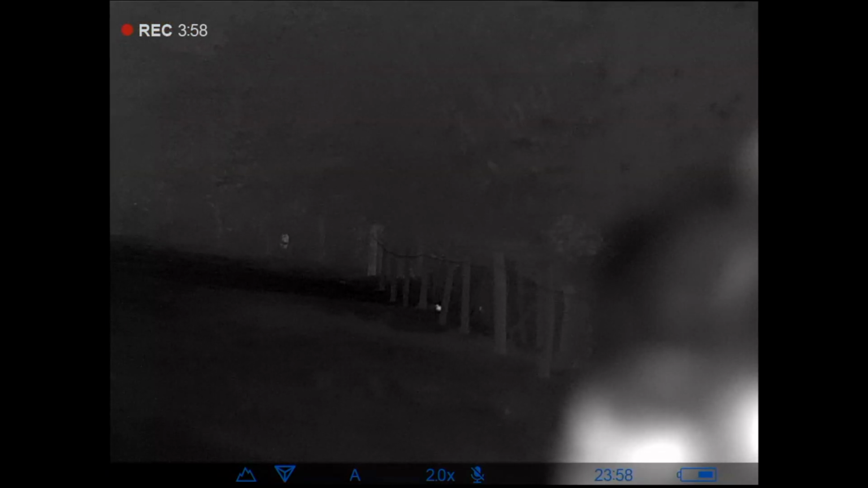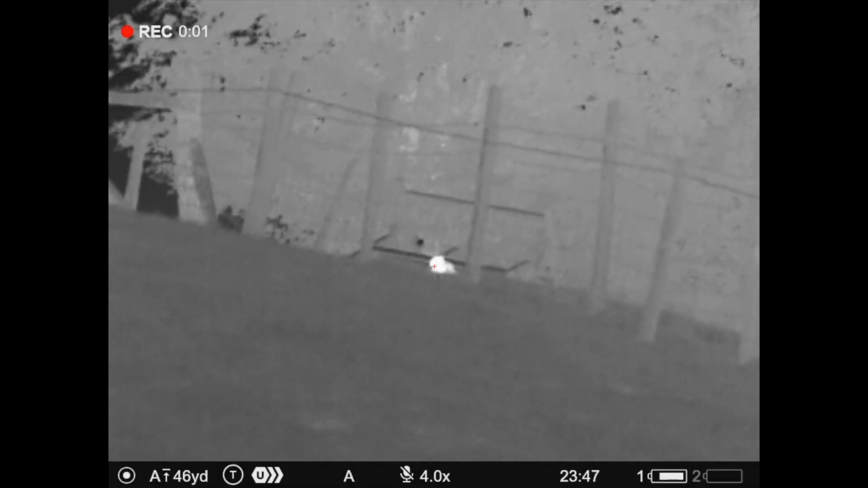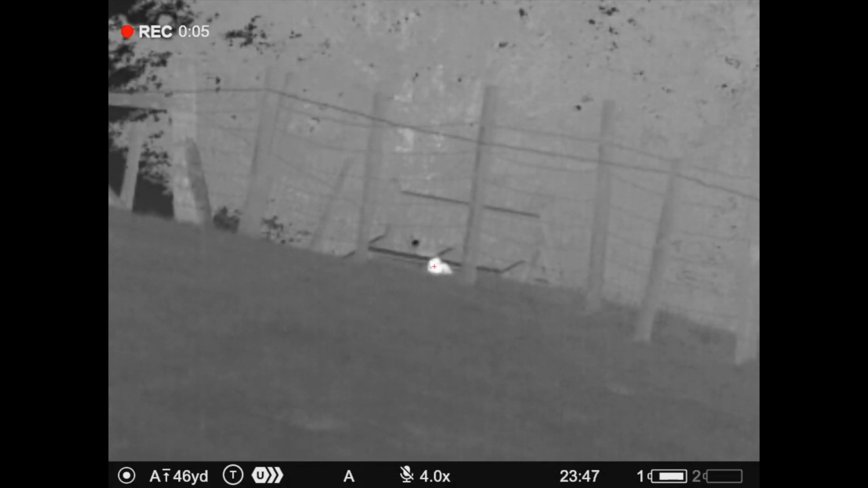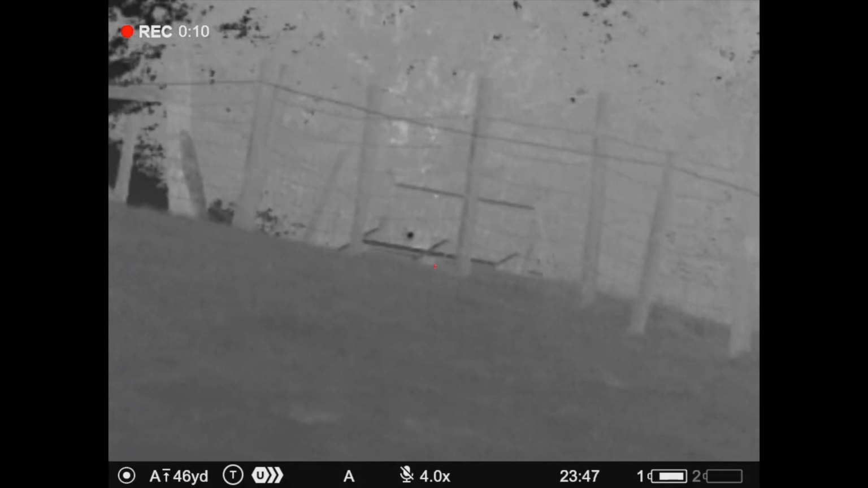We're back in a different area. You see two rabbits are out in front of me. They're chasing each other around. This one, different area again. Now this is through the wire fence. And obviously it's worth taking a little bit of time to get the shot right. Make sure you're going to miss the wire fence. Bang, there you go, that one's down.